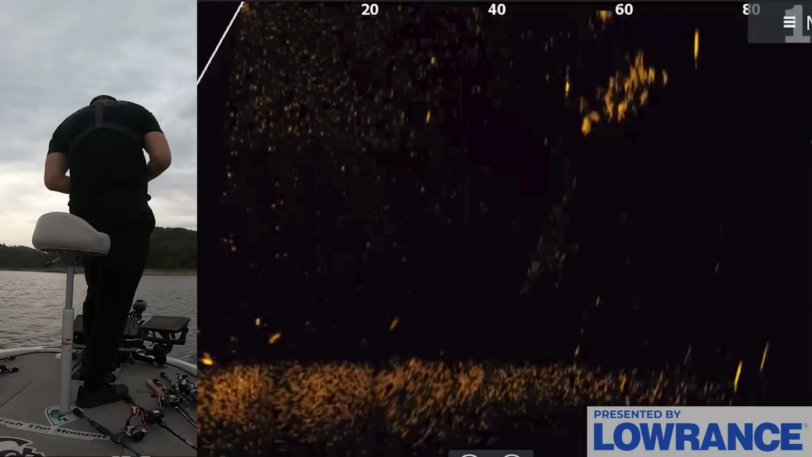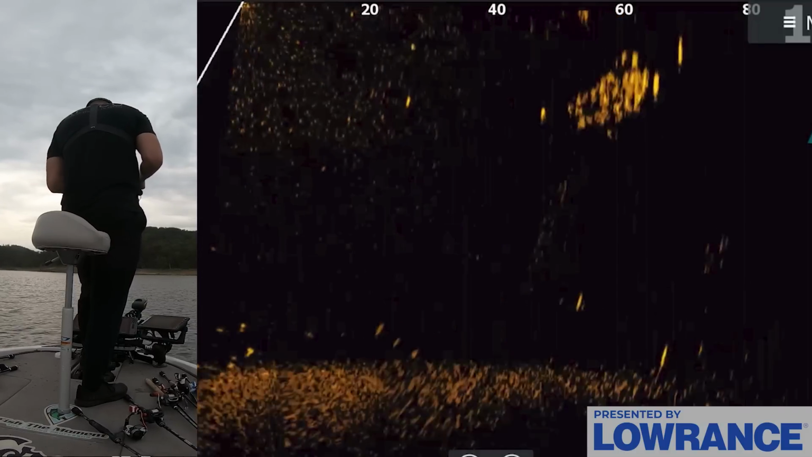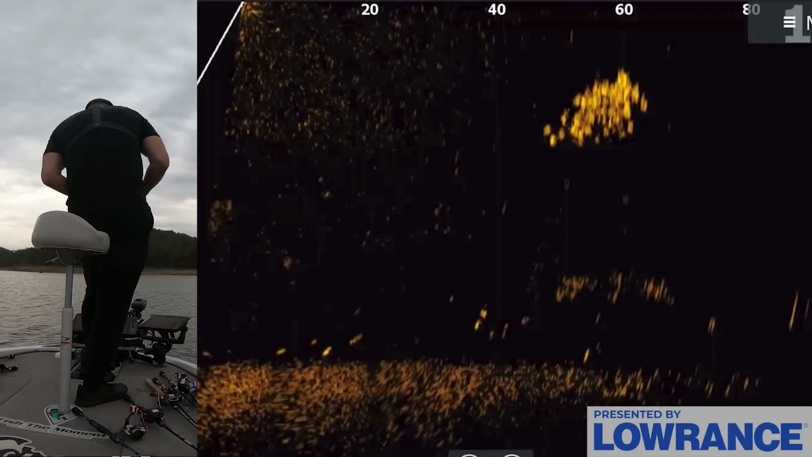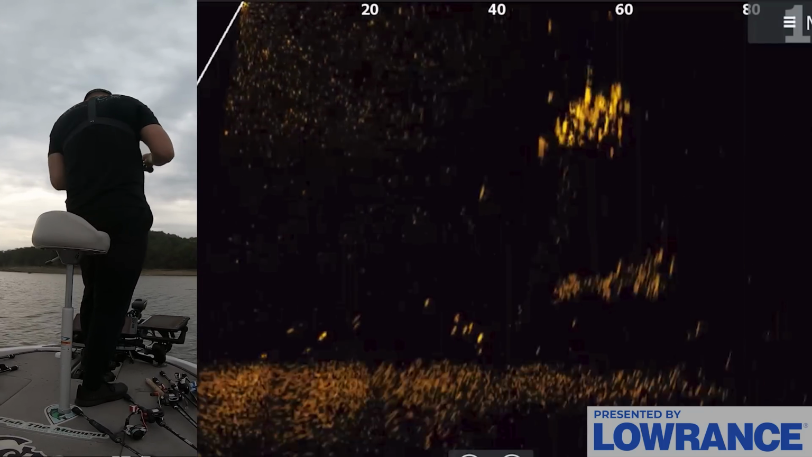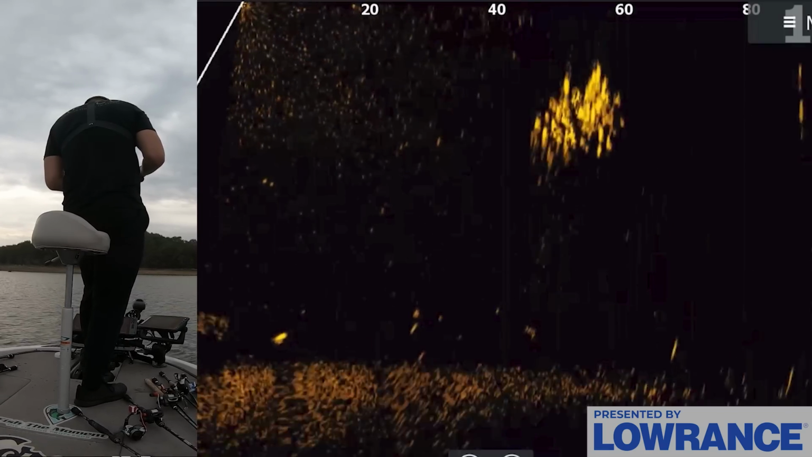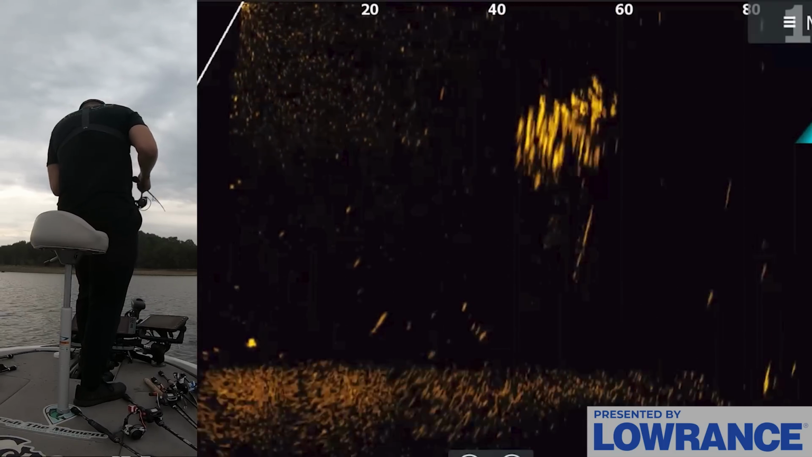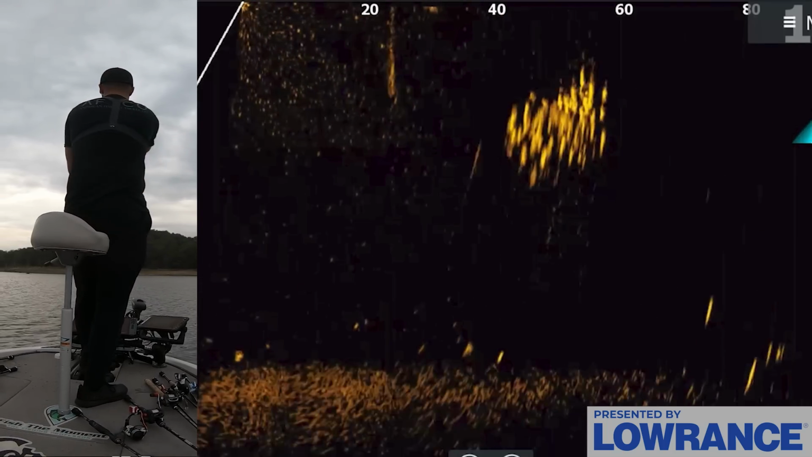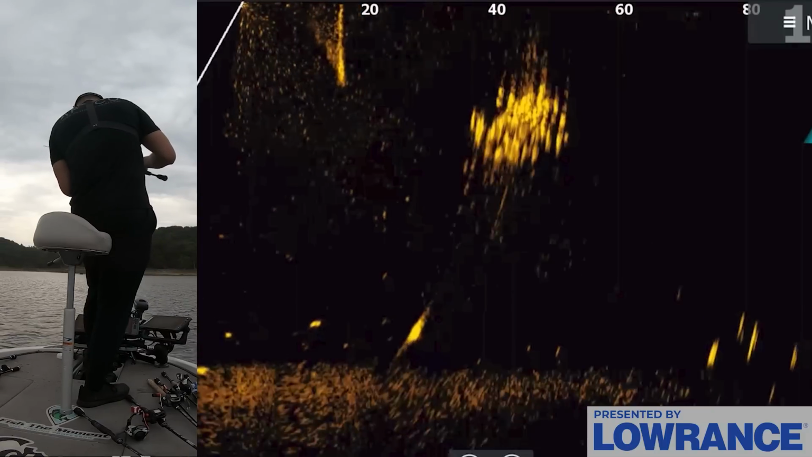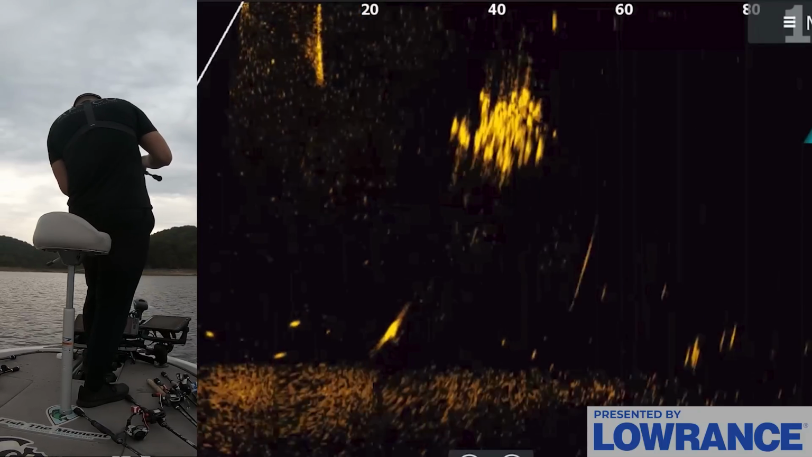Let's see if one of these fish will eat it, or if I missed that cast too much. Man, I missed that cast by just a little bit, and they didn't want anything to do with it. It needs to be right on them. That's crazy, guys. I'm casting at 60. Problem is these fish are swimming to the right or the left constantly. So getting my bait on them, my bait's now at 40 feet.